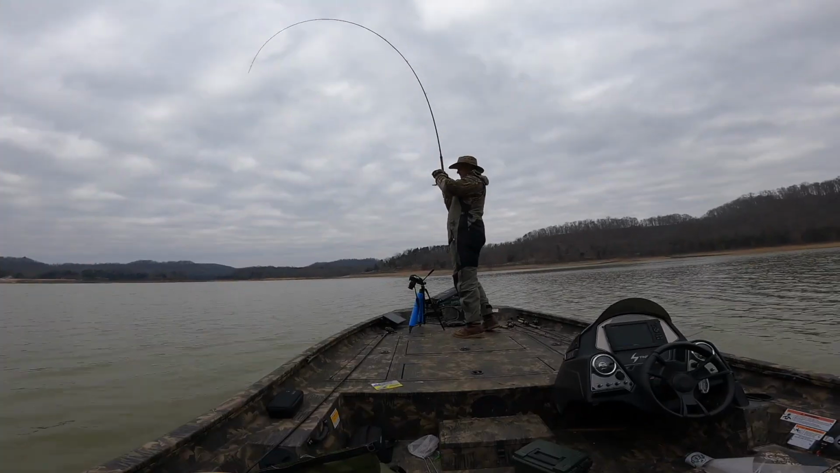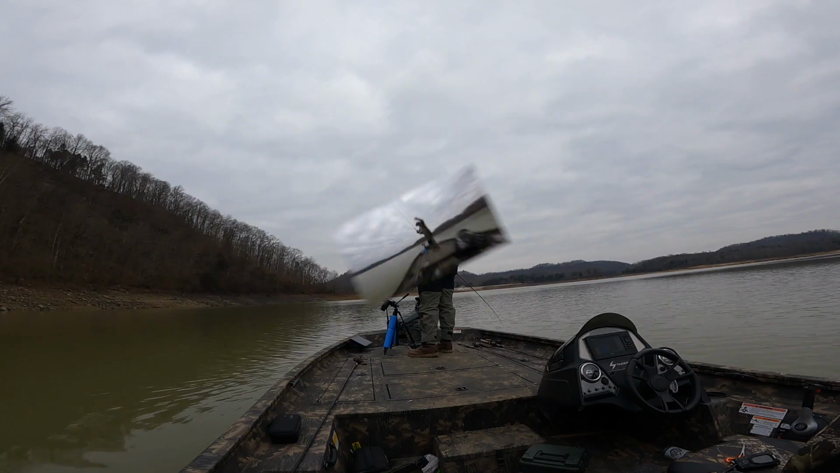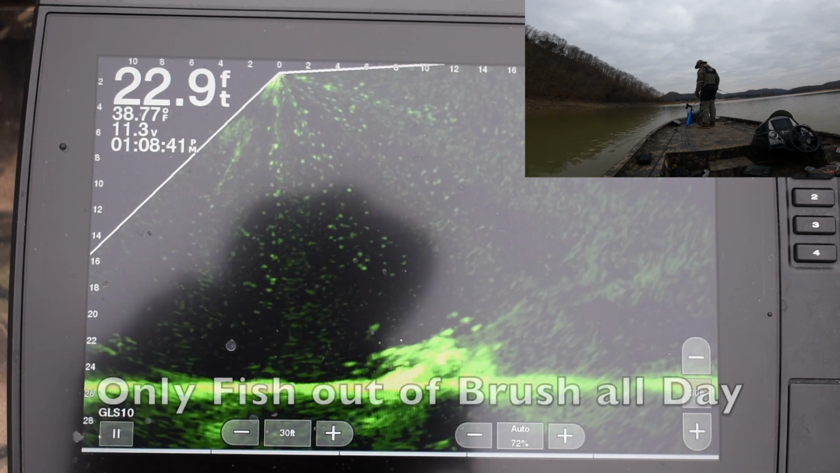But, and there it is, it eats it. But you see, I use that live scope just to pan left and right. And this is another clip from that same day. This is actually the only fish we caught out of that brush pile.